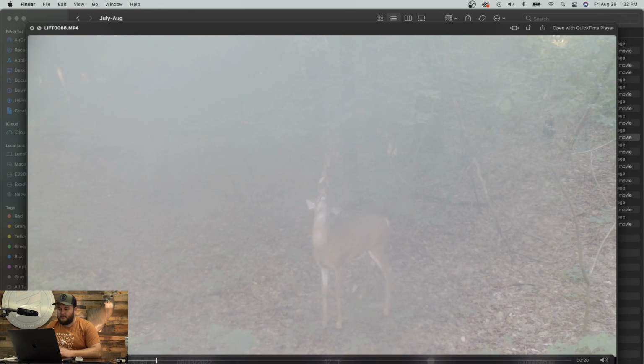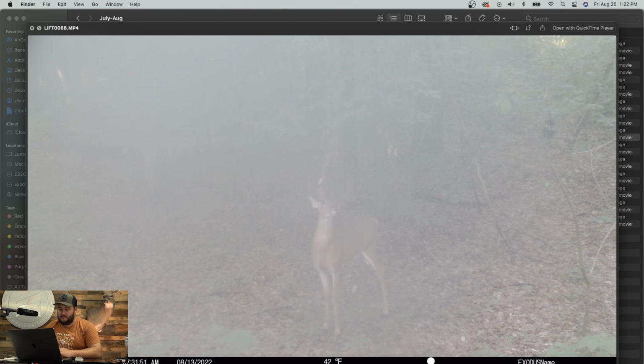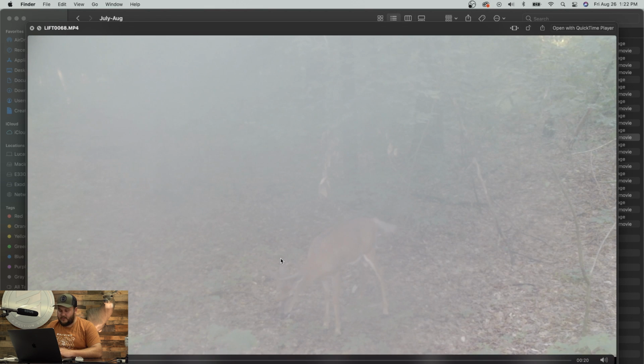It's hard to tell what this is, but it looks like a decent buck. It's pretty tall. He's an 8-pointer for sure. Just can't tell what's going on with those brow tines. Again, there's a spider web over top of the lens, so it kind of makes it hard to see. Is this him again?